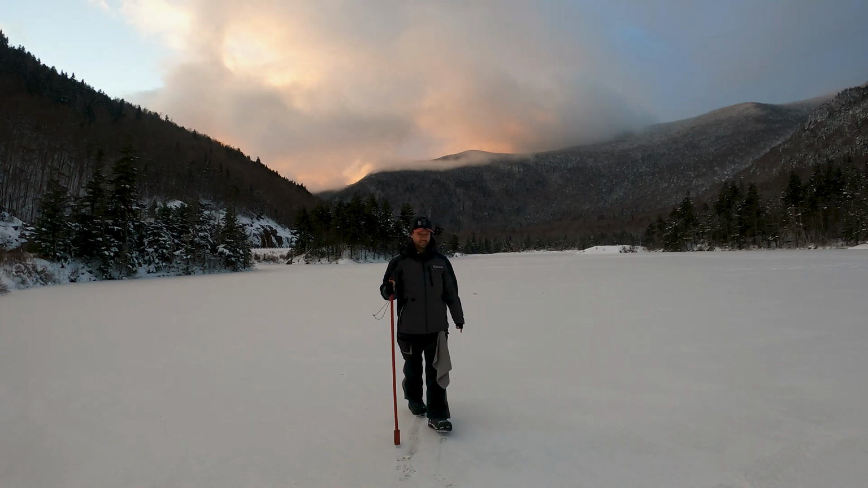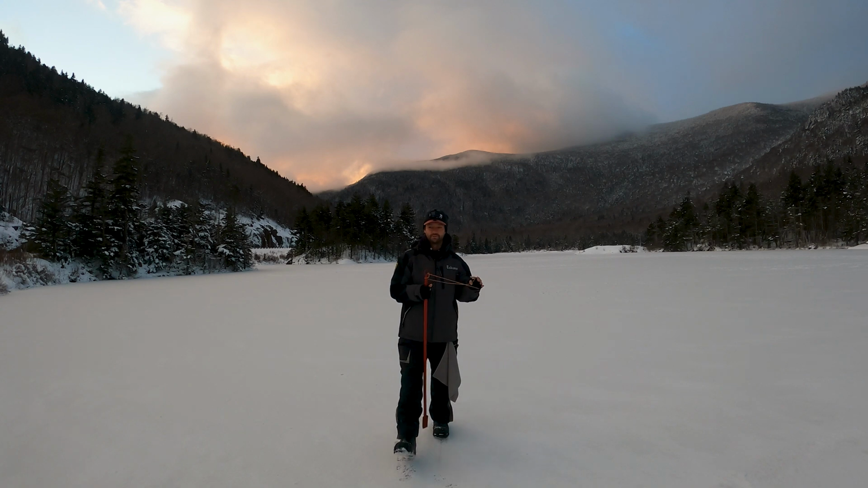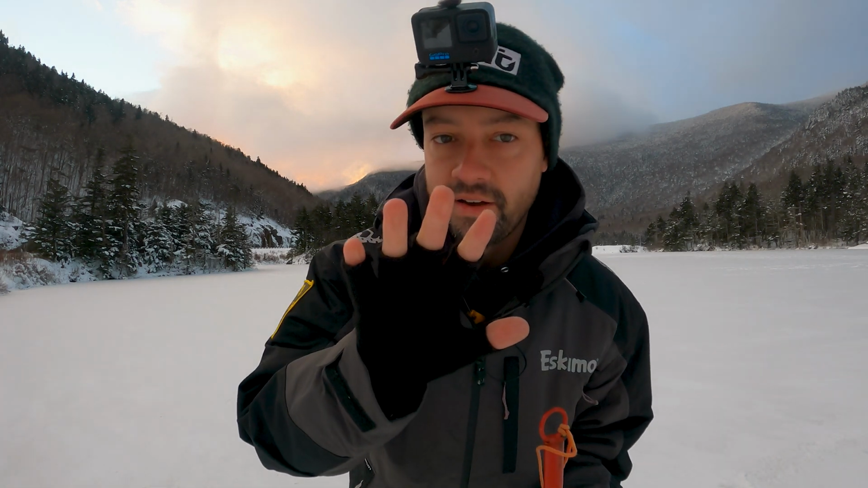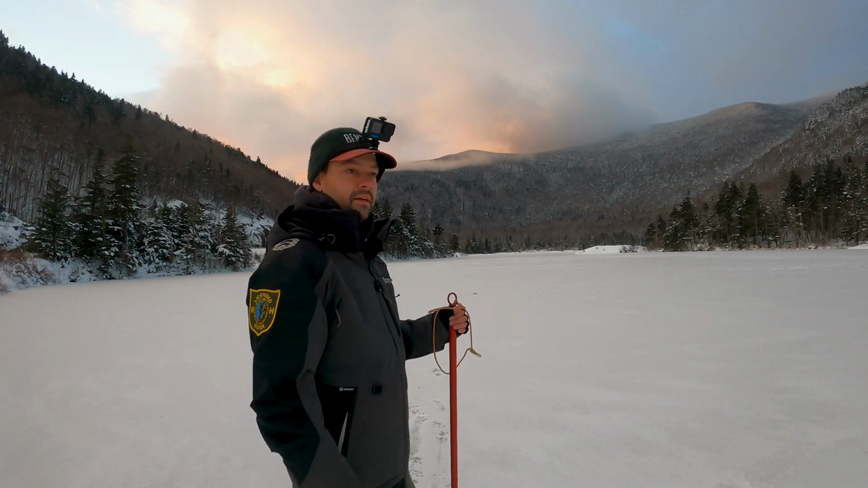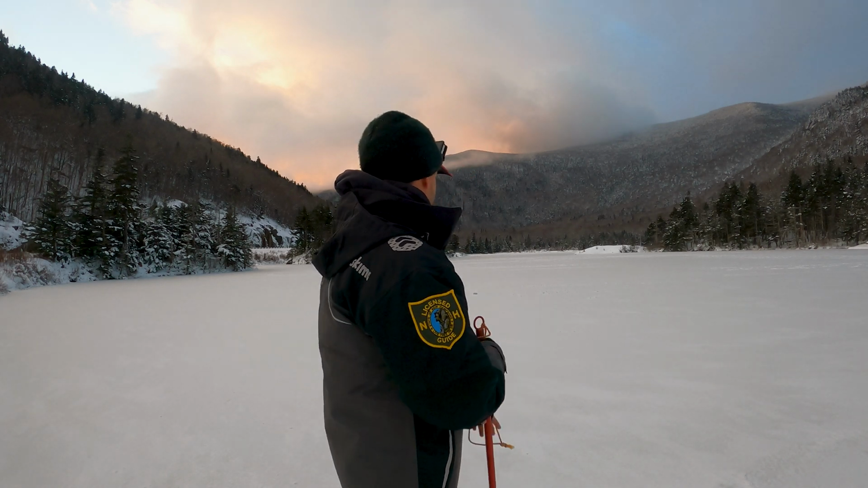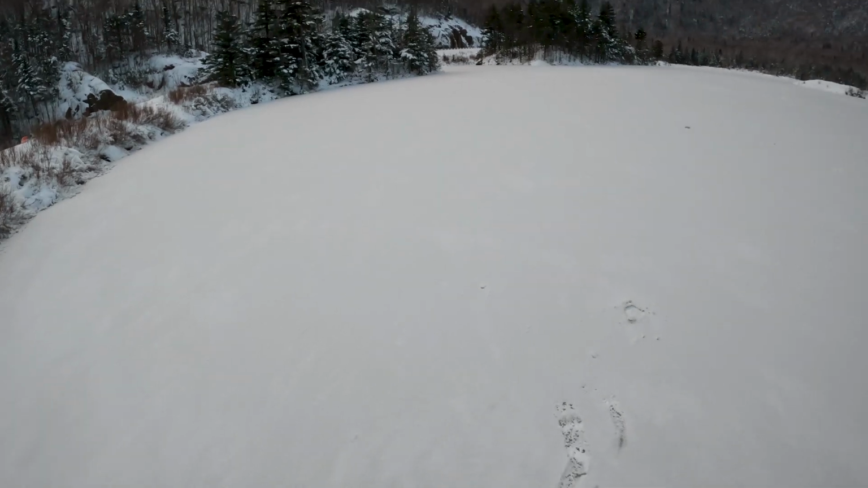Now, I was here yesterday with a family getting our White Mountain National Forest Christmas tree, which you can do for a whole $5. Just go to the website, and there are some rules on how you can cut down the tree and stuff like that. But it's a great family tradition that we started. It's really cool.